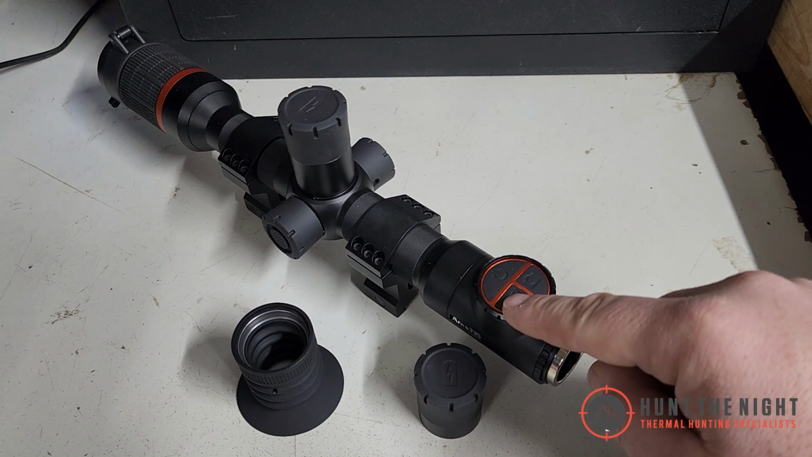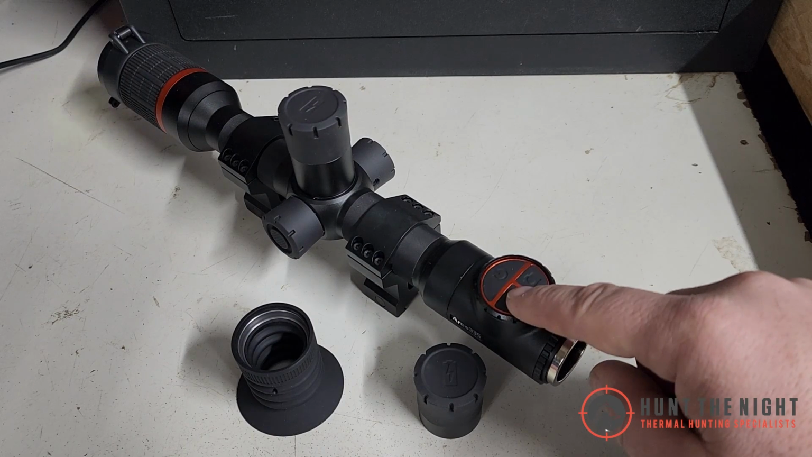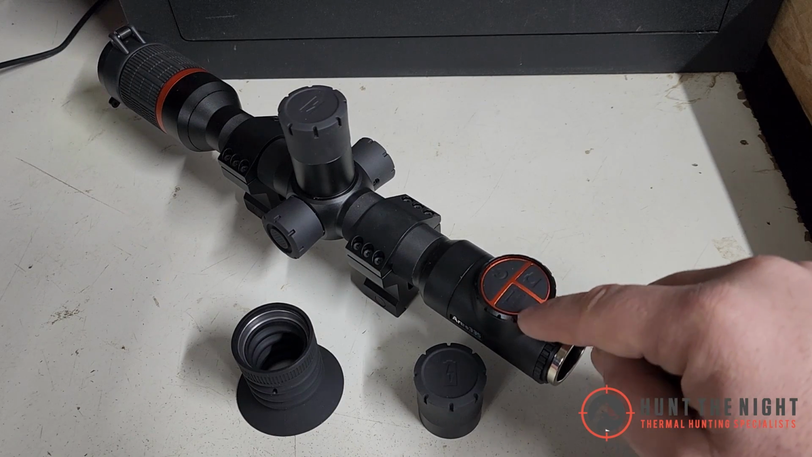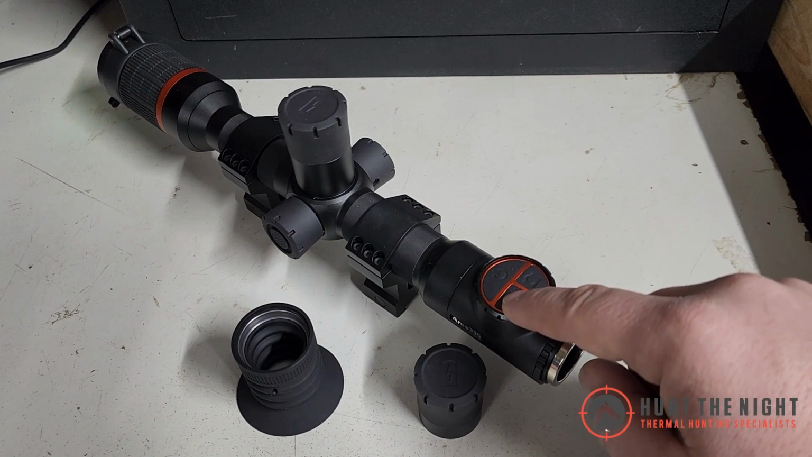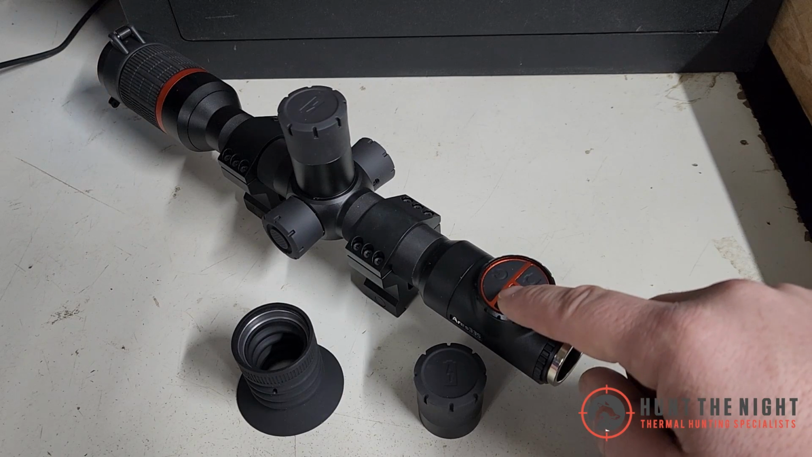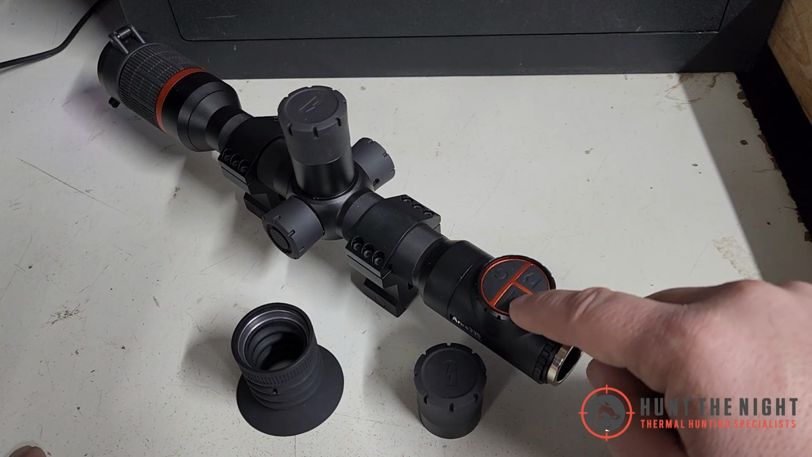You can also turn on the artificial intelligence rangefinder, and you just realize there is no threat of the world being taken over yet, because it's not that intelligent. But it'll get there with firmware, but I just don't use it. If you want to play around with it, it's okay on a human size type target. Just hold it on, and it's cool, but it just doesn't work.